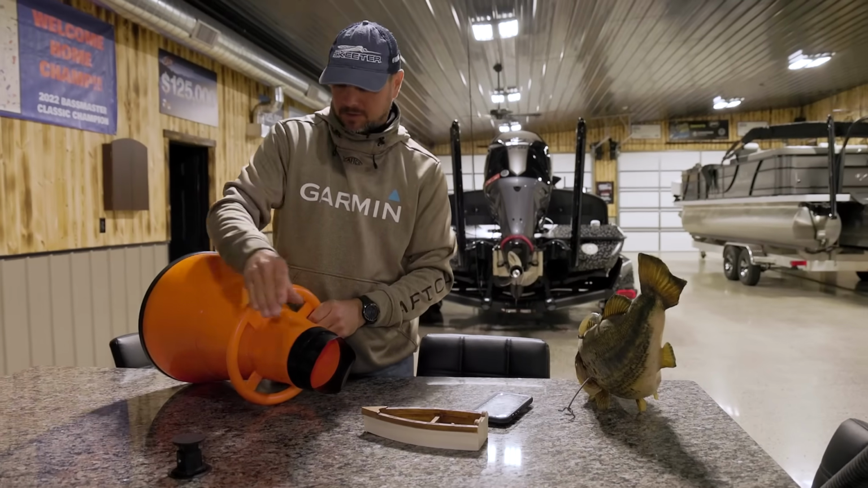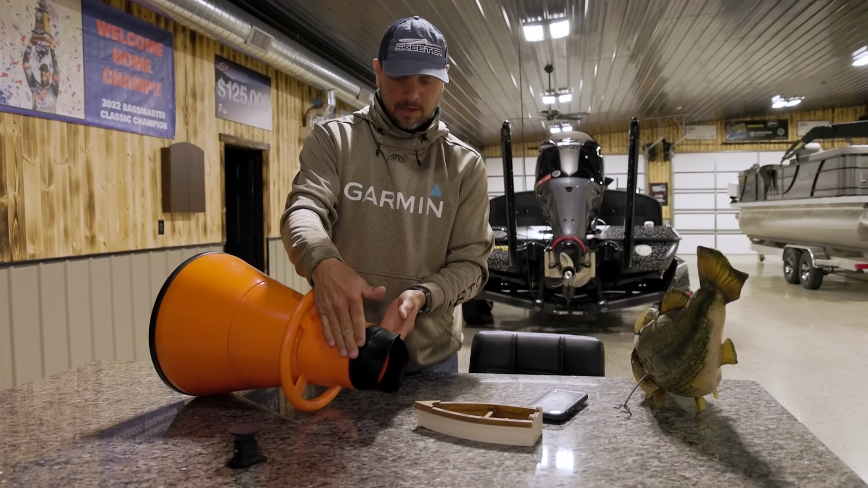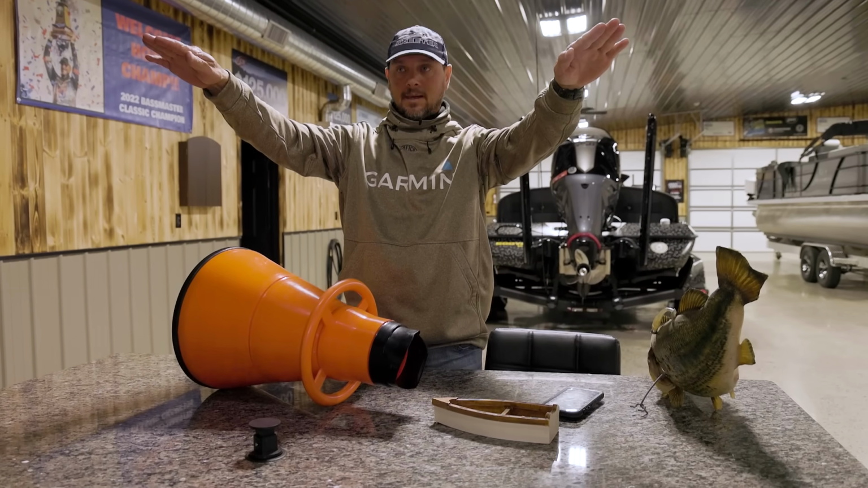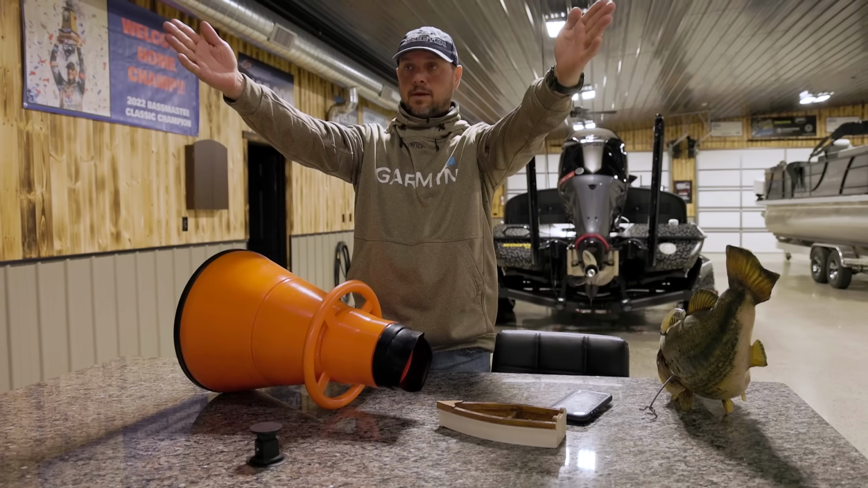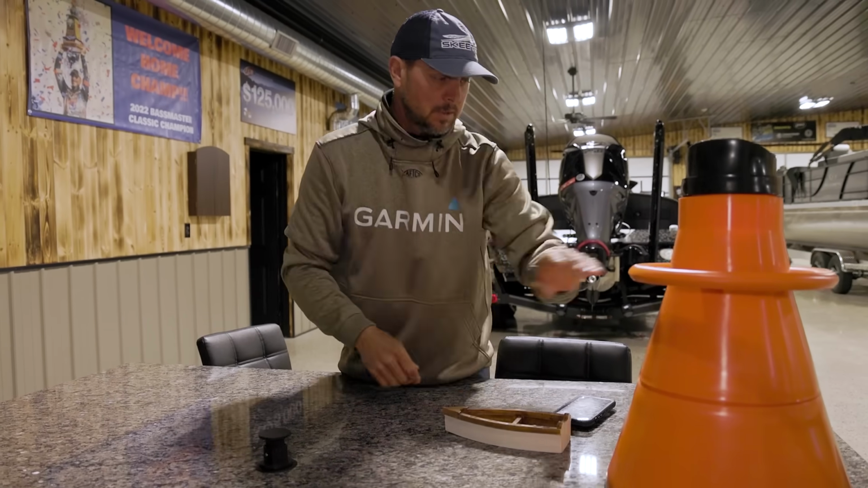It's not square, that's just your beam angle. The closer to the boat it is, the narrower it's going to be. When you get way out there, 100 feet or 80 feet, since it's 20 degrees, your beam angle's carrying, so you're wider. All right, so we're going to take that away.